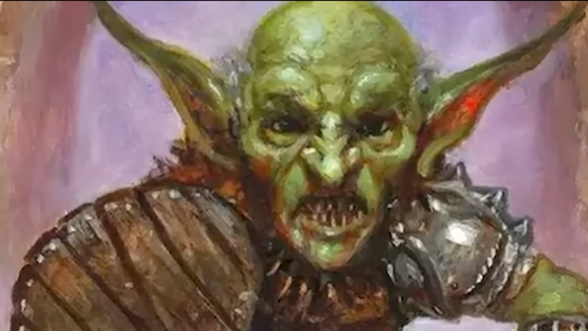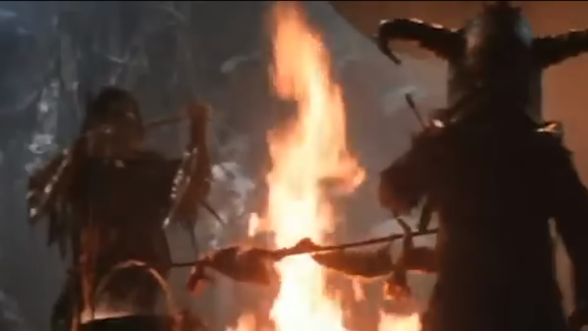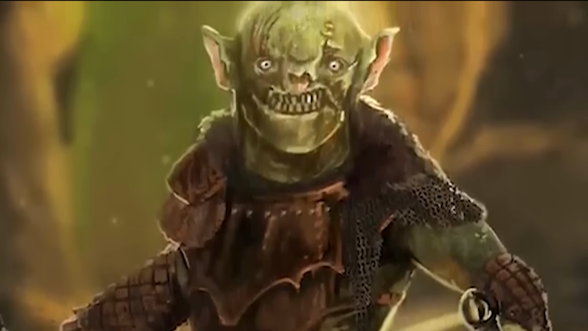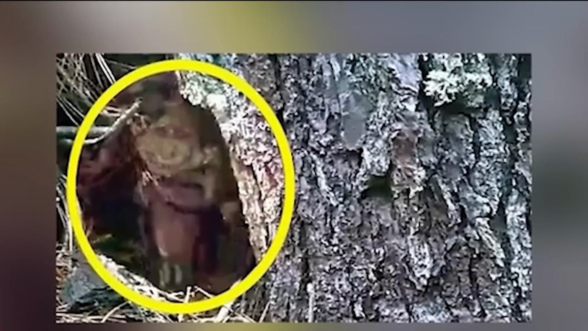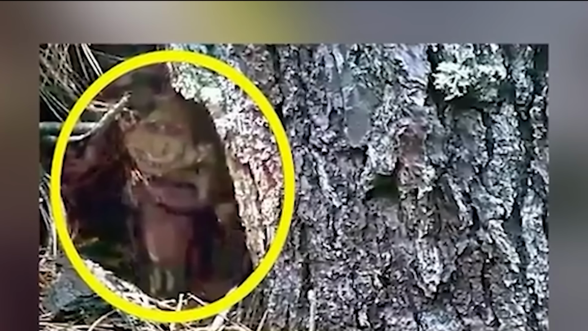Real goblin. In a fascinating glimpse into the unseen, a mysterious video has surfaced, purporting to show a real goblin in its natural habitat. As we delve into the world of these enigmatic creatures, we'll explore the intriguing possibilities of what this goblin might be up to and where it's headed.